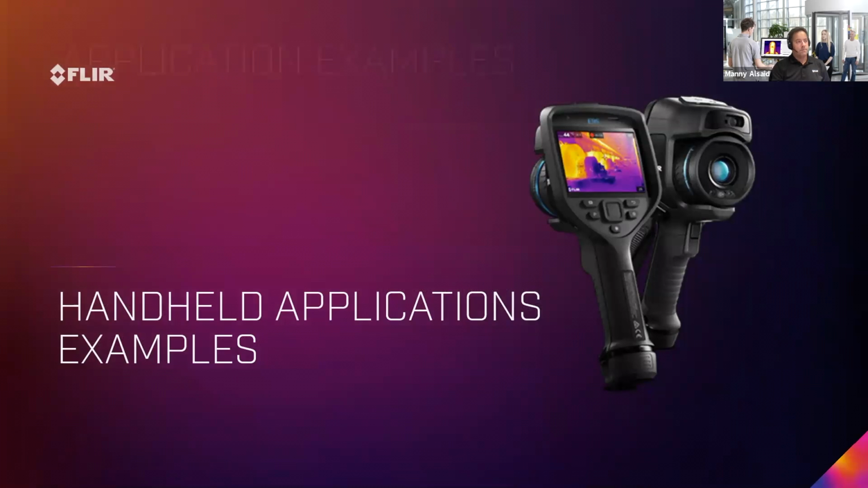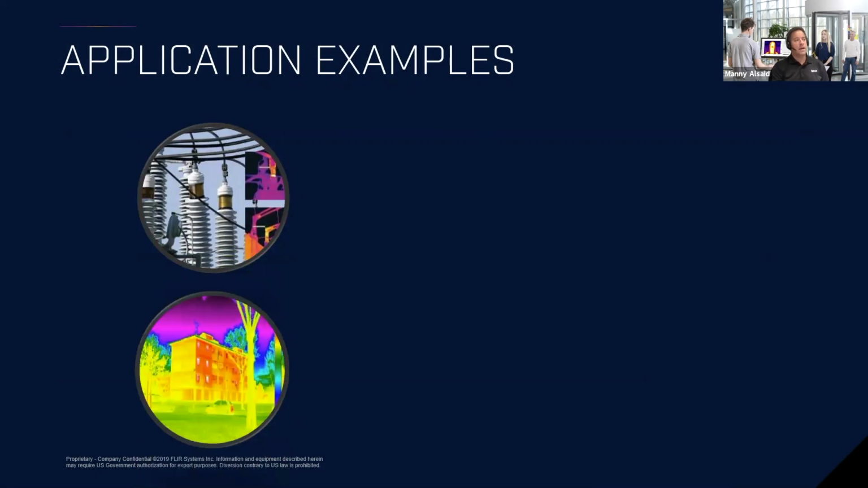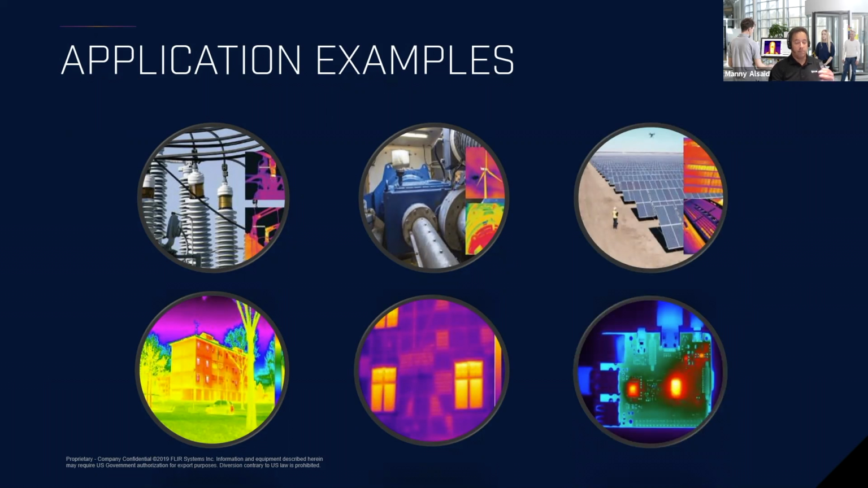For the applications, if you buy a camera and you want to repurpose it for something else, handhelds can be used for electrical scanning, building scanning, wind, solar, a variety of applications. Before COVID and past, our industries have used cameras for a variety of applications. Our cameras can take images, you can create inspection reports, and send them to a variety of insurance companies and clients.